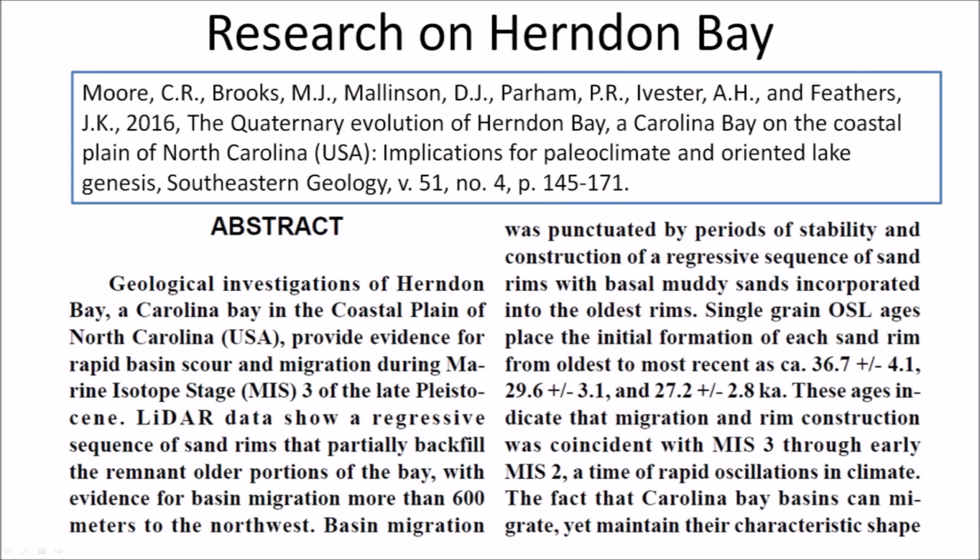A more recent version of the Carolina Bay migration hypothesis is discussed in a paper published in 2016 by Moore and 5 co-authors titled The Quaternary Evolution of Herndon Bay, a Carolina Bay on the Coastal Plain of North Carolina, USA: Implications for Paleoclimate and Oriented Lake Genesis.